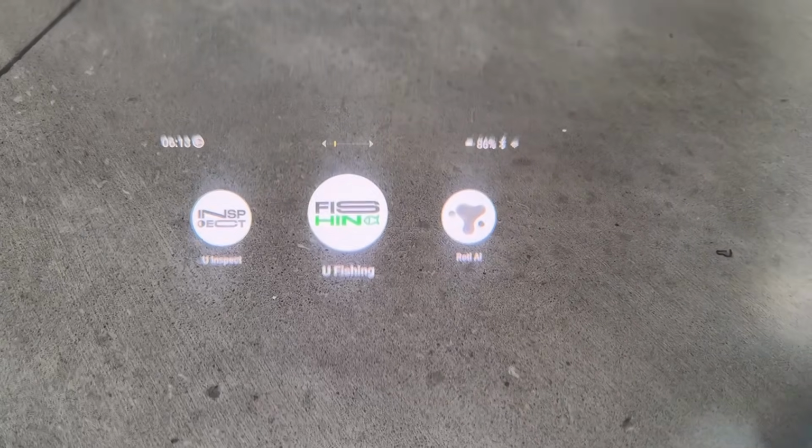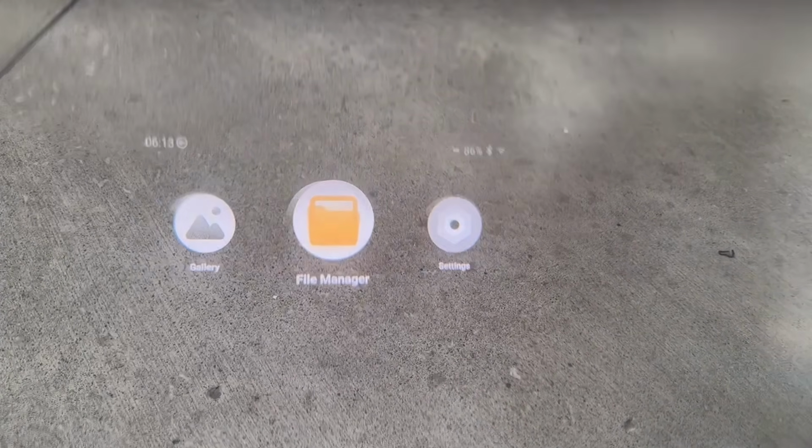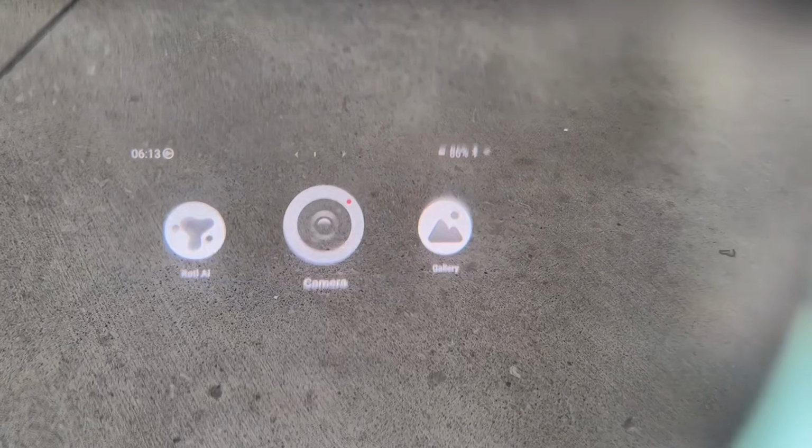Kind of a sleeper feature of this device is its software. I'm no computer scientist, so bear with me through this. The Utrack runs on an OS called the UC OS. This software is very easy to use and intuitive, especially with the controls. The software itself feels decently polished. This OS runs off of Android, meaning Android apps can be sideloaded onto this device.